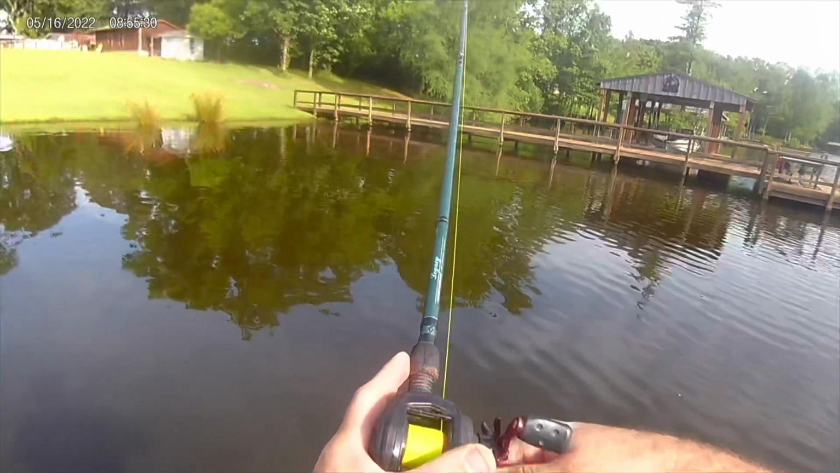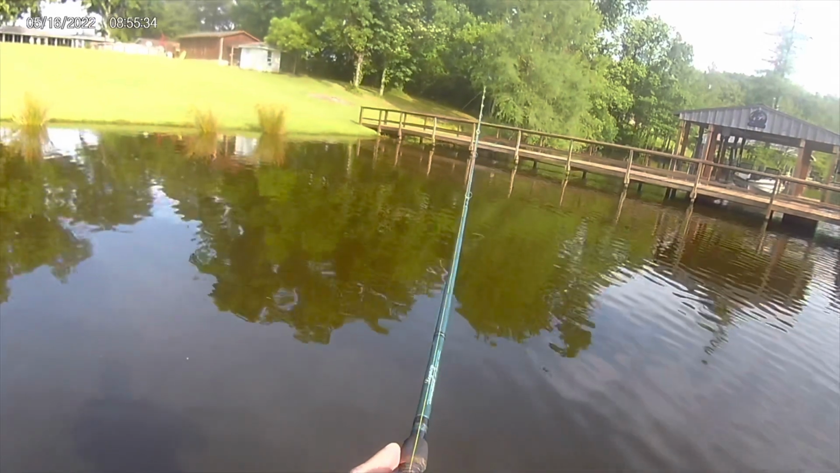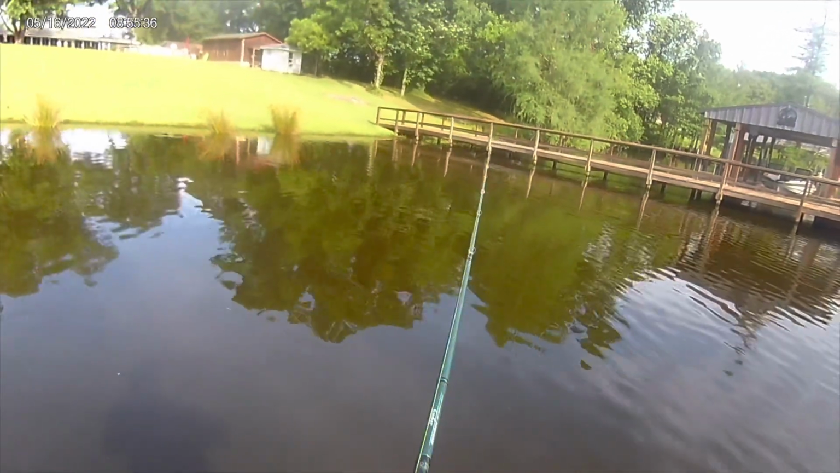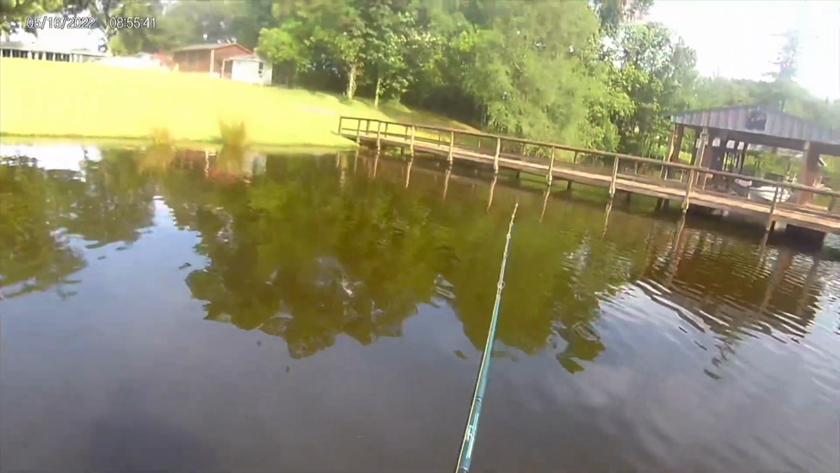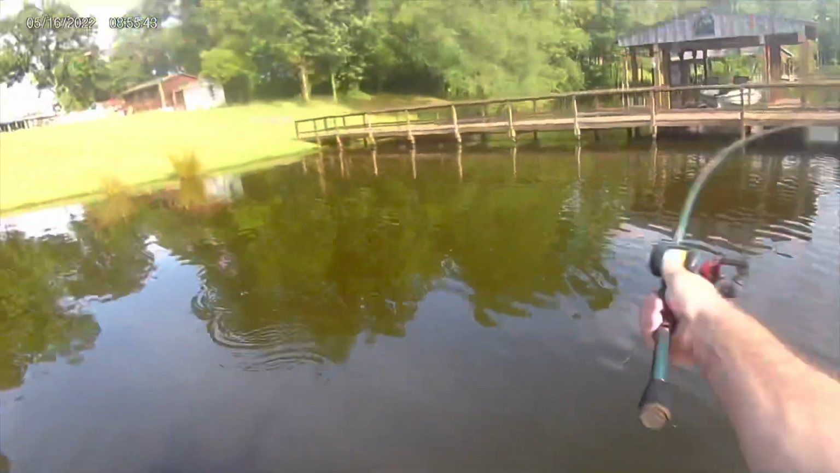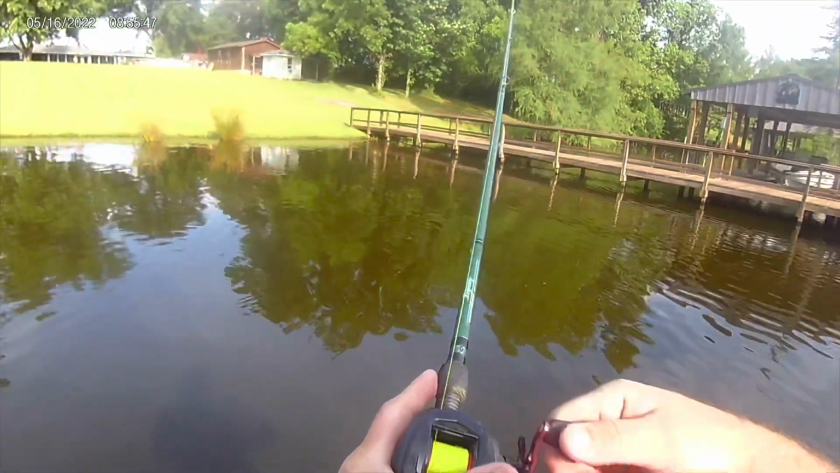And you're gonna get a lot of bites. This will catch numbers, catches big fish, but it'll also catch numbers. These shallow flats in the summertime that are adjacent to deep water are killer. If you see a brush pile in the water, killer. I mean, it just drop.